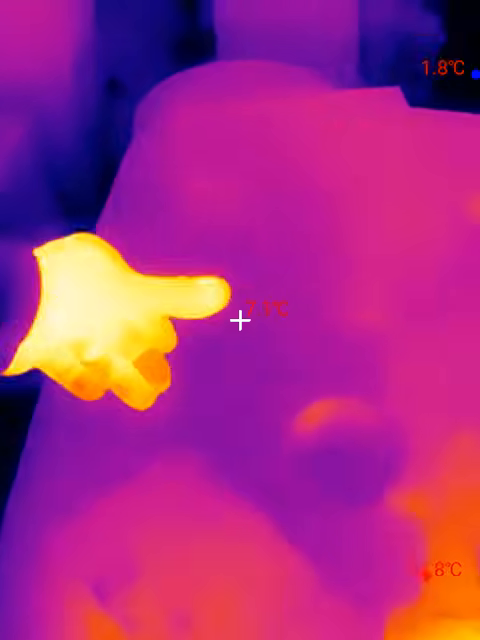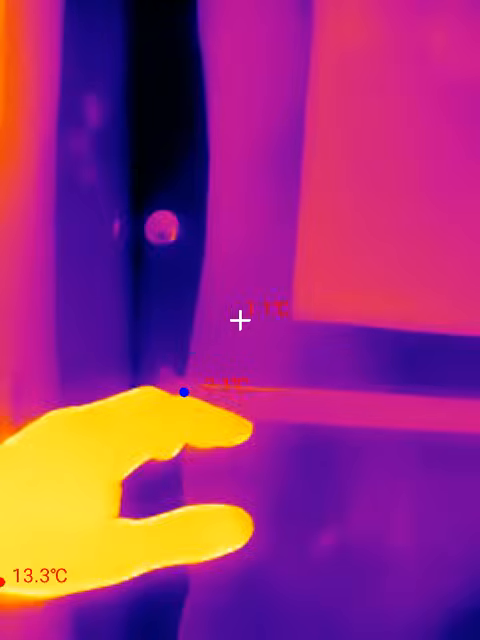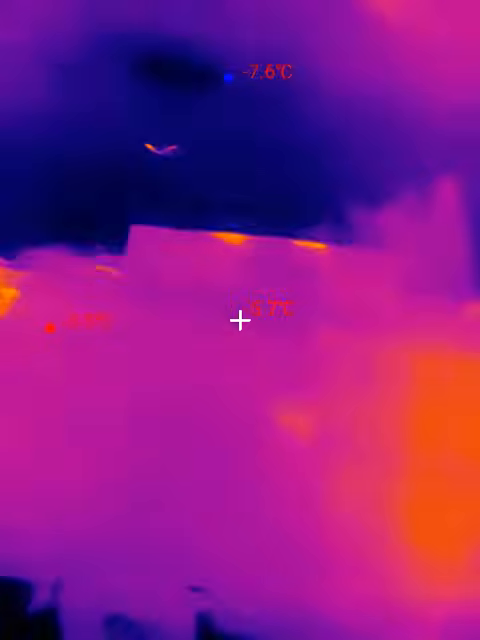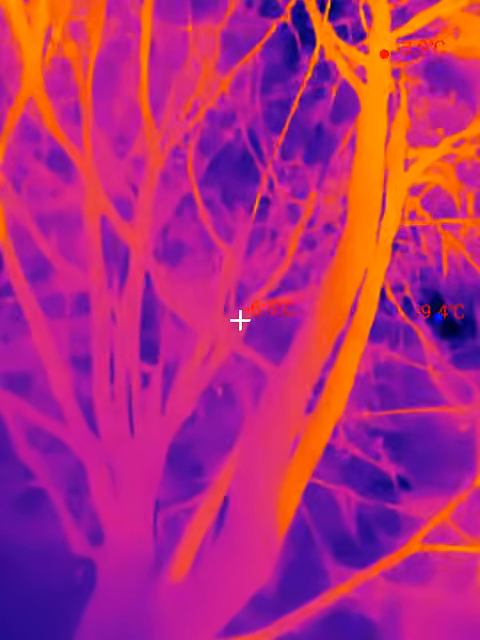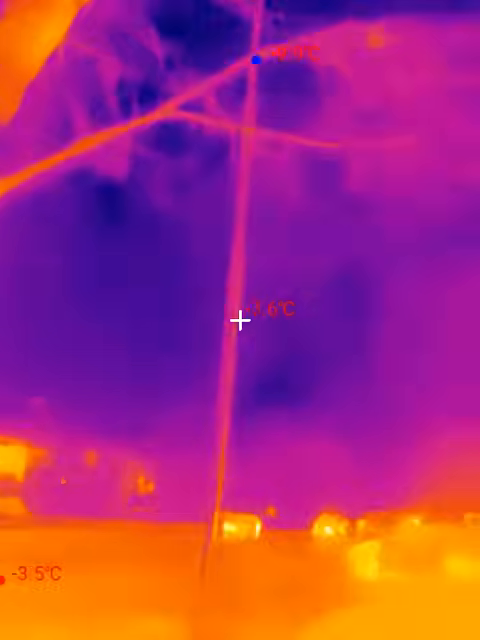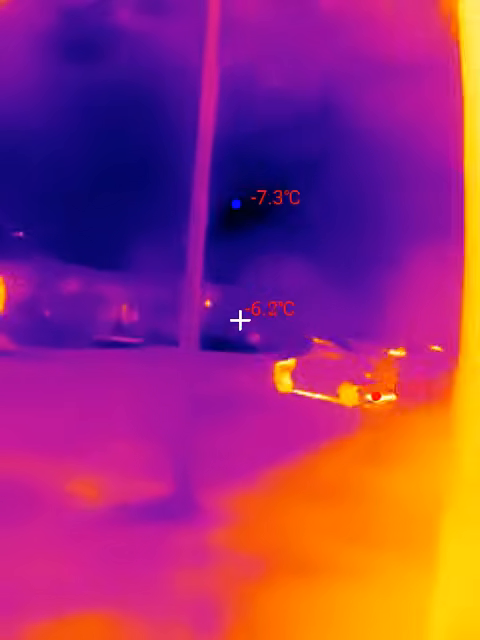Anyway, so I guess that's basically it. Oh, one thing I was going to say, I noticed trees have an interesting glow to them, and I don't know what that's all about, because trees don't tend to be any warmer as far as I can tell, but they sure give off a glow, and so do manhole covers. There's a vehicle right there.